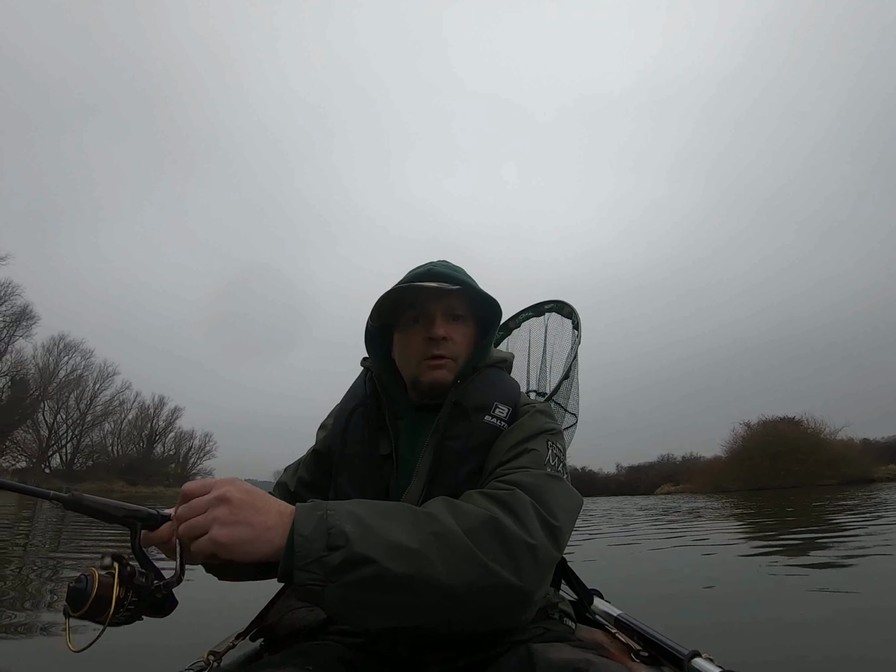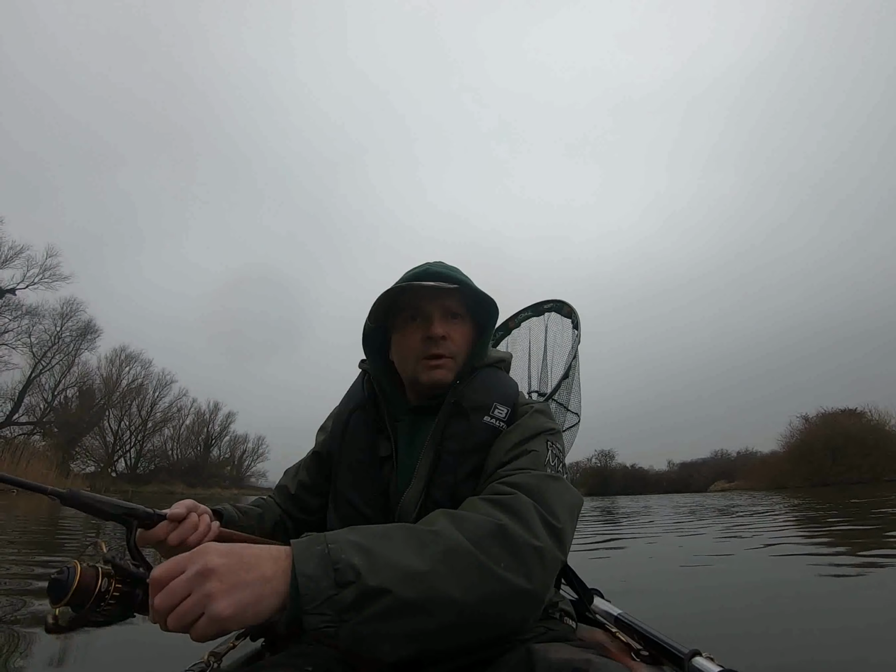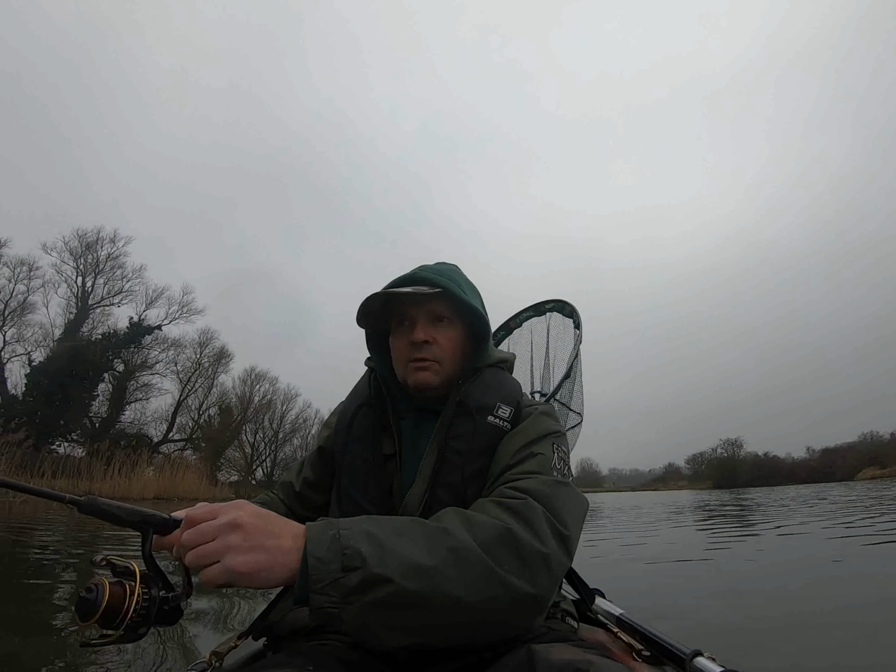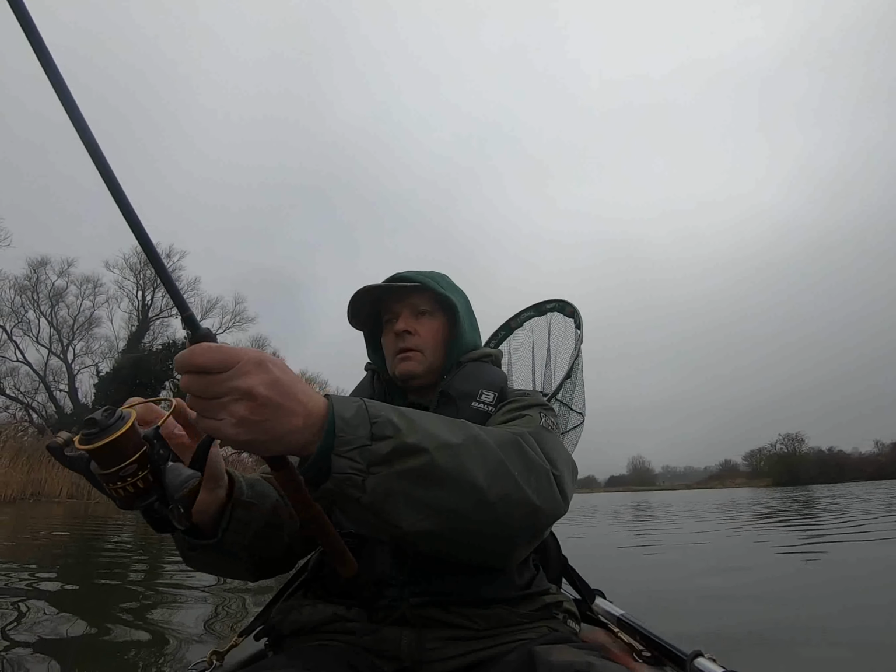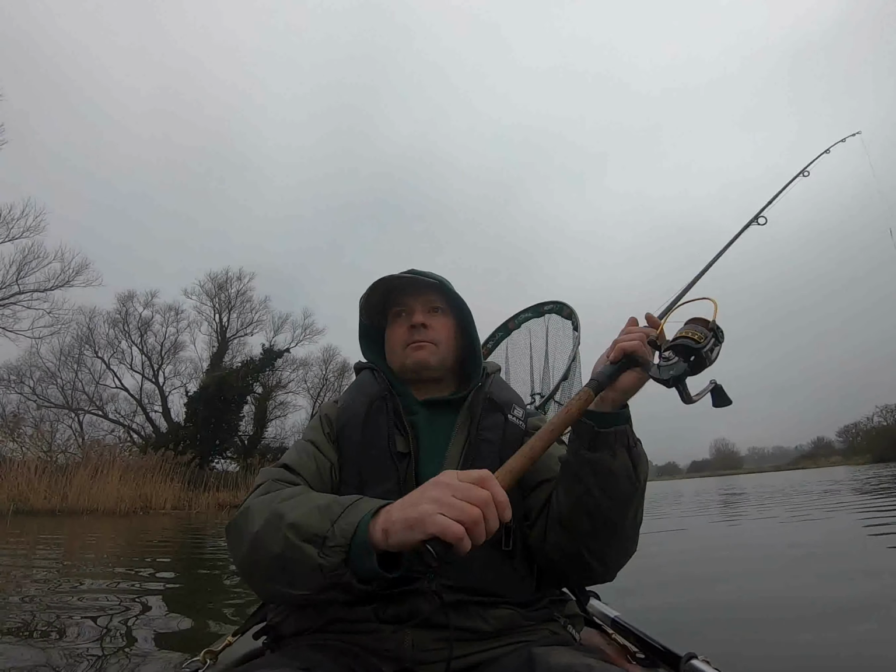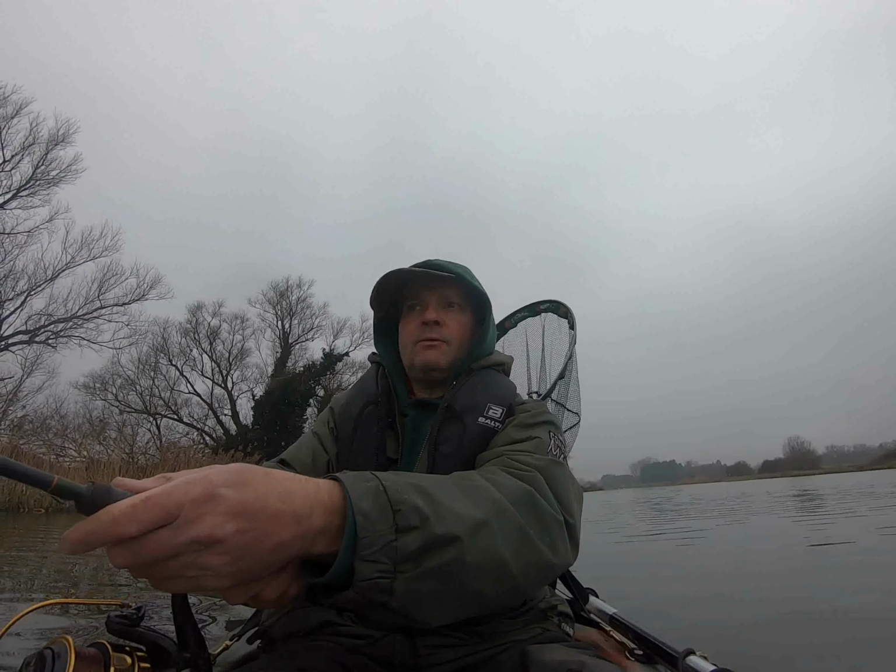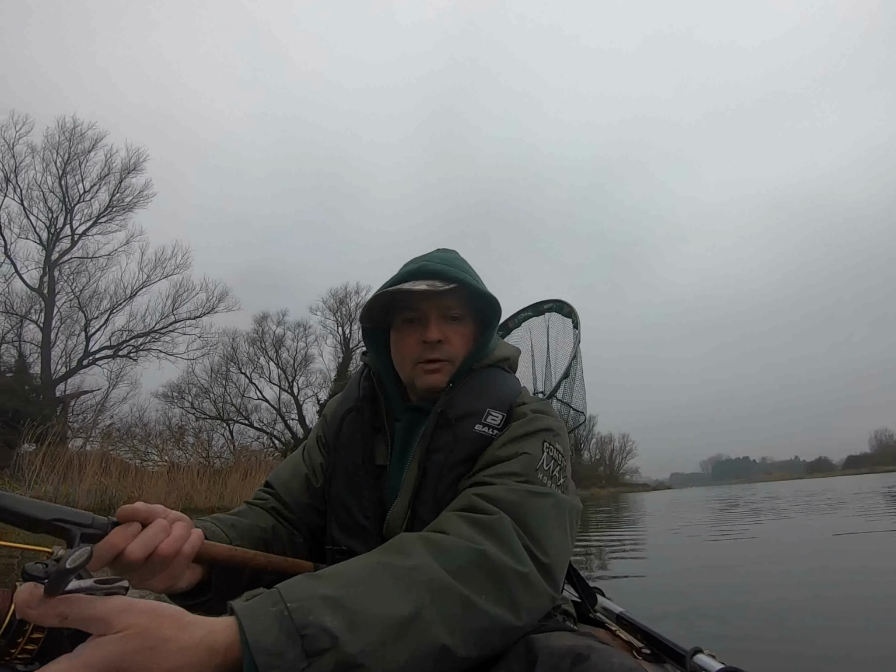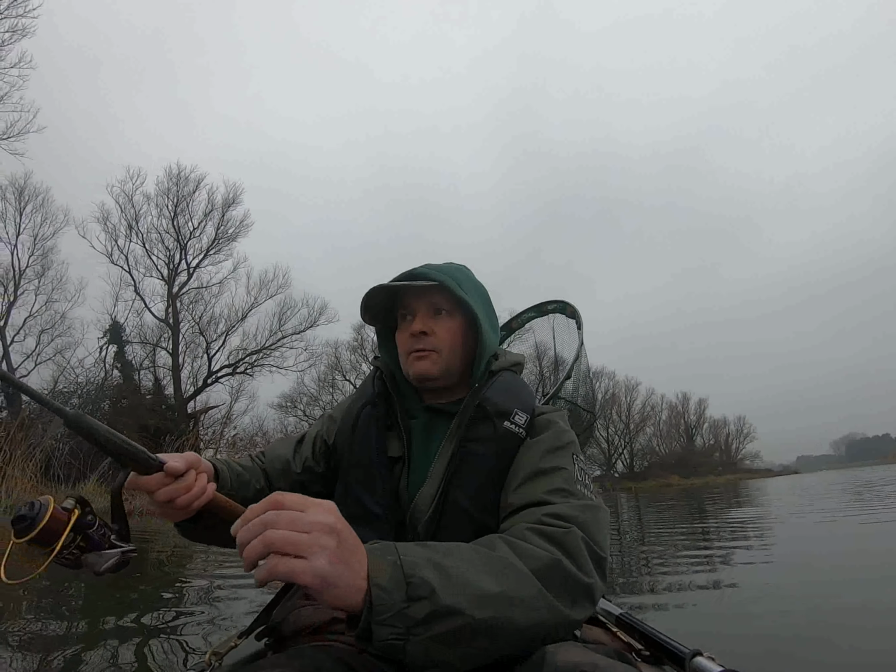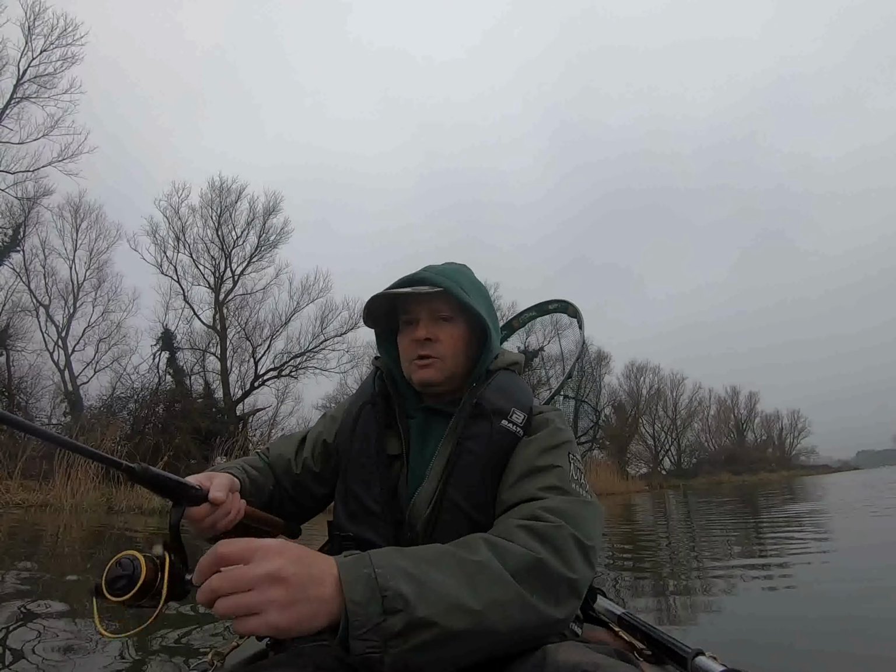It's a bit risky in the old kayak with pike. I don't want nothing too big, but whatever I get, I'm going to have to try and chin out and unhook in the water. I've anchored up, so I shouldn't get dragged upriver. Saw a couple of fish on my sonar, or what looked like fish earlier, so I've just stopped for a little spell here for a bit of jig fishing.